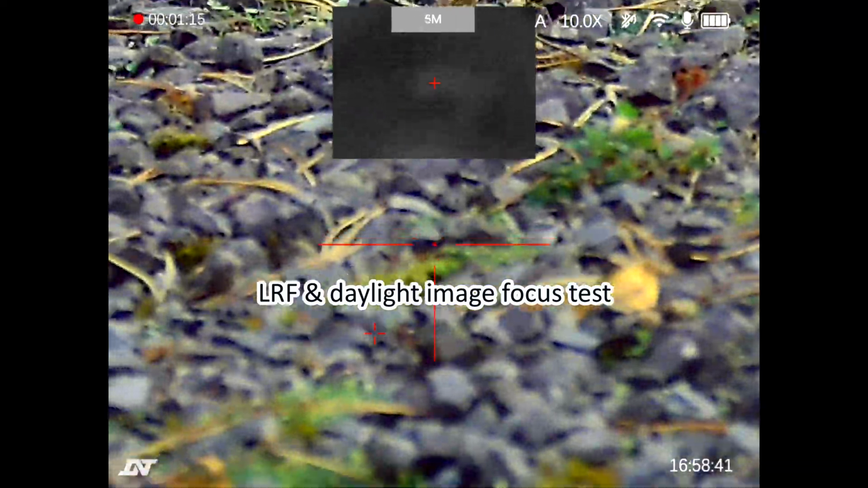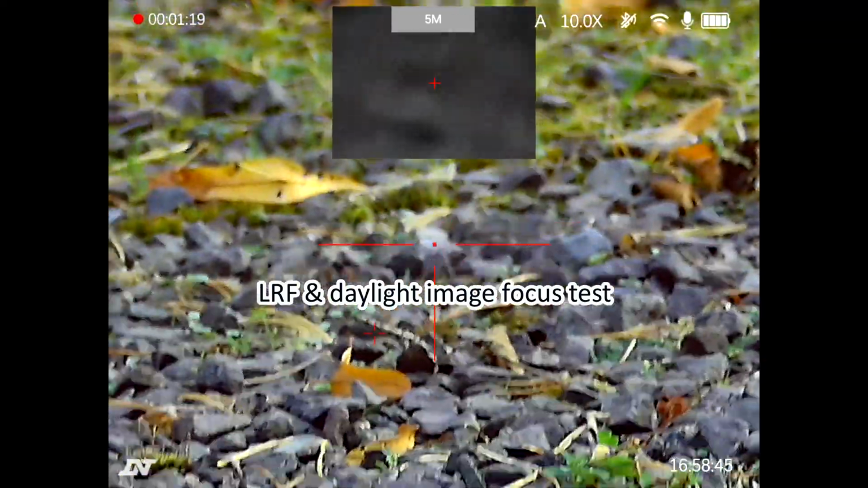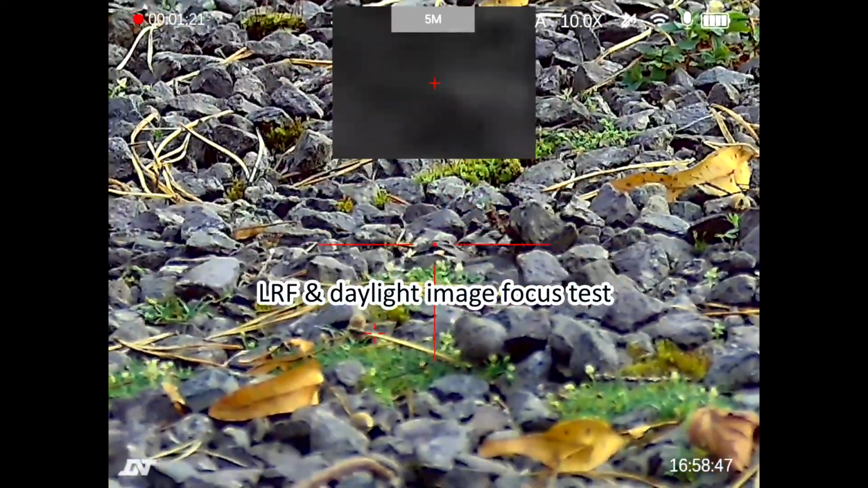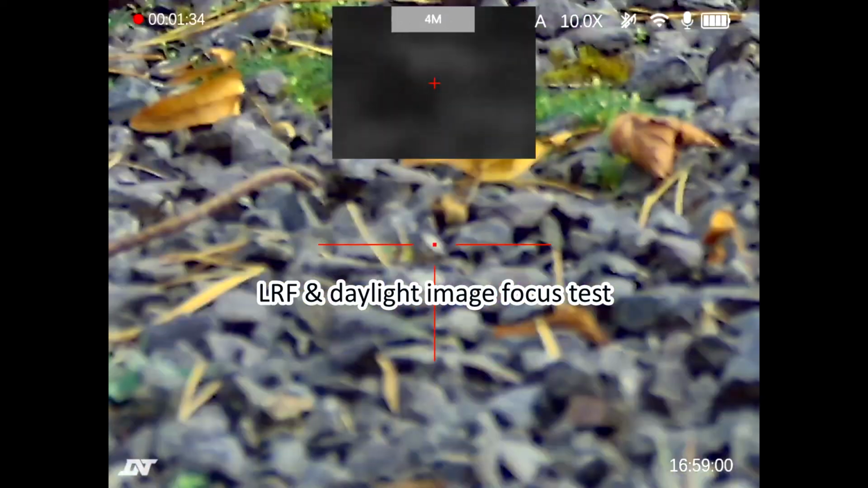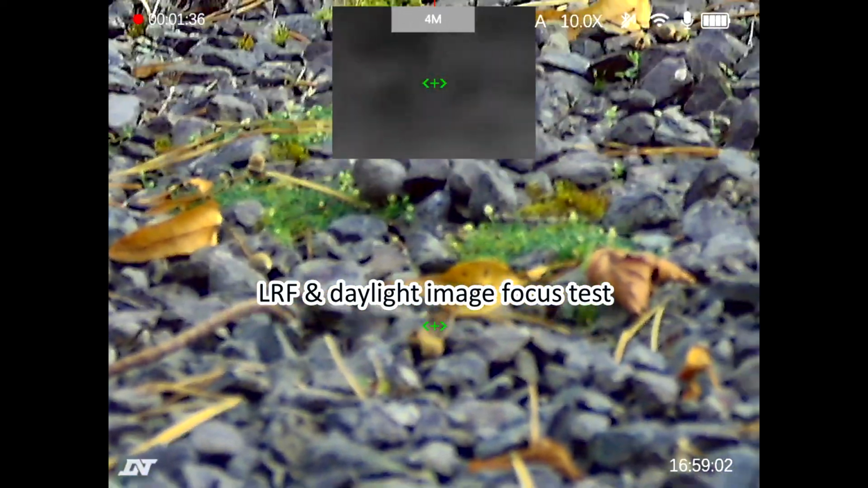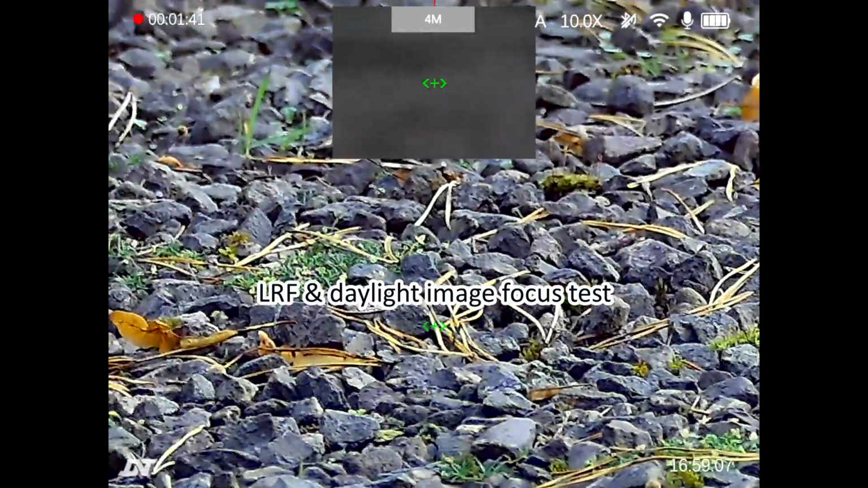I can both focus and use the LRF down to 4 meters, although at 4 meters, no, it is giving me a holdover point. Superb.